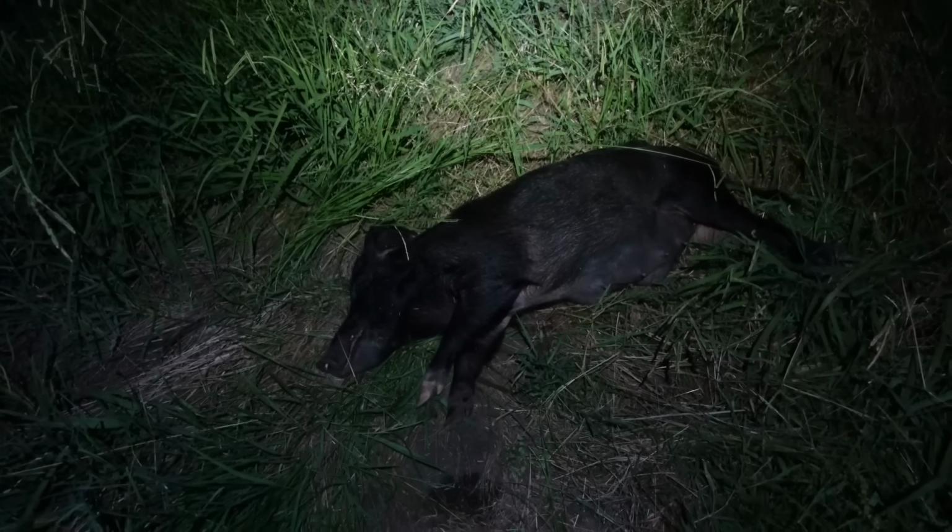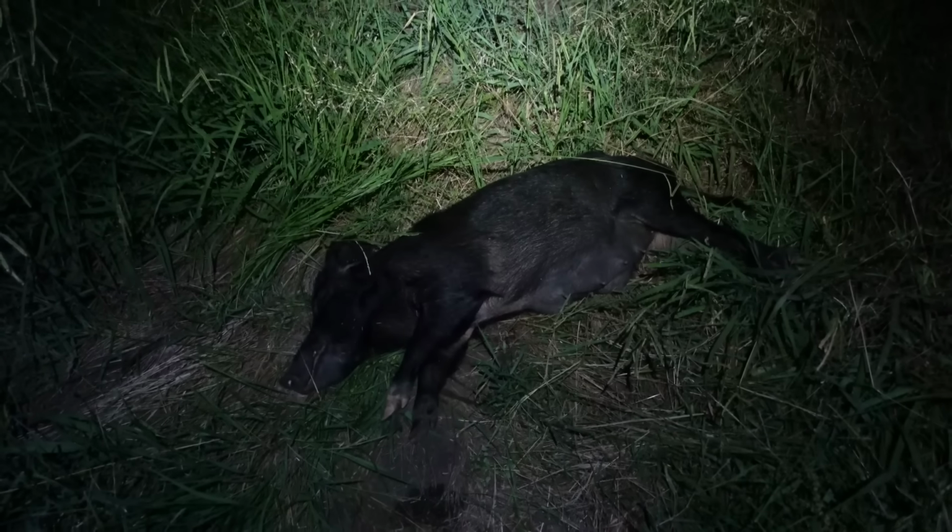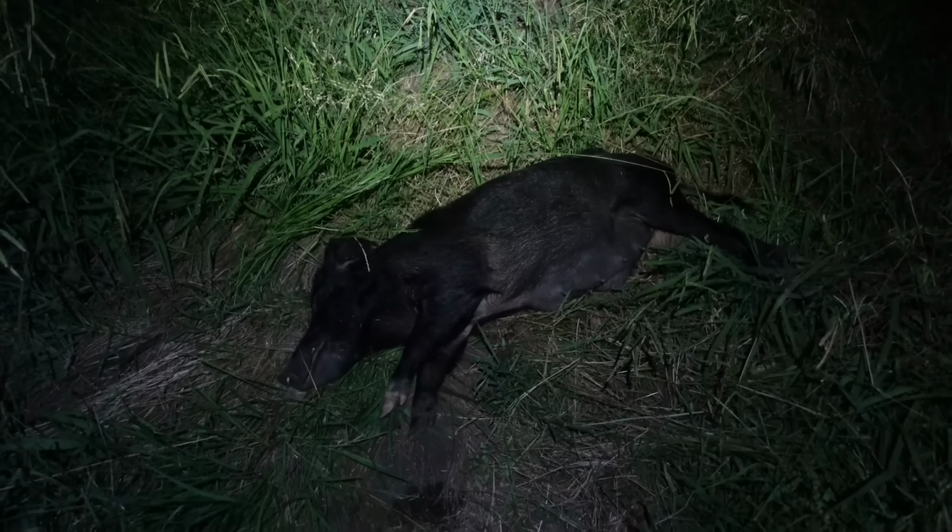The grass down in here is really long. I managed to get another 2. They're out there in the grass. I'm wasting heaps of time just trying to find pigs for a pretty picture. I'm going to stop doing that.